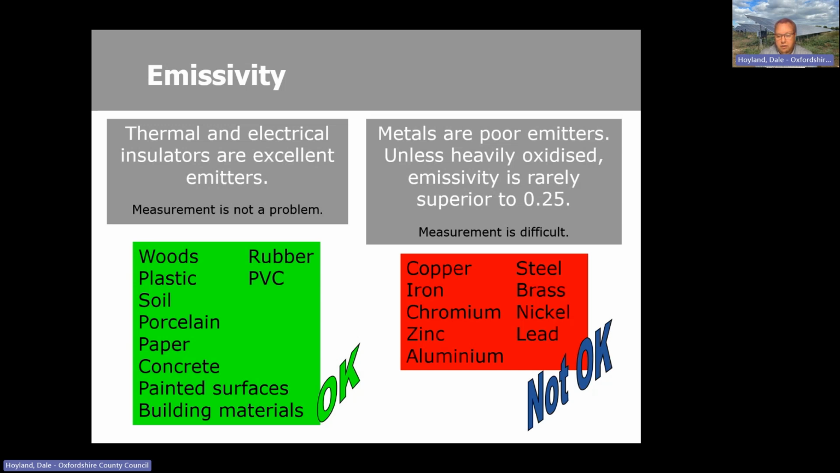Aluminium is a good material for transmitting heat. It is not a good insulating material. So if you've got aluminium window frames, they're probably losing a lot of heat. However, if you take a thermal image of them, it will probably show them to be very cold. And that's not true in reality. It's simply because of the different properties of that.